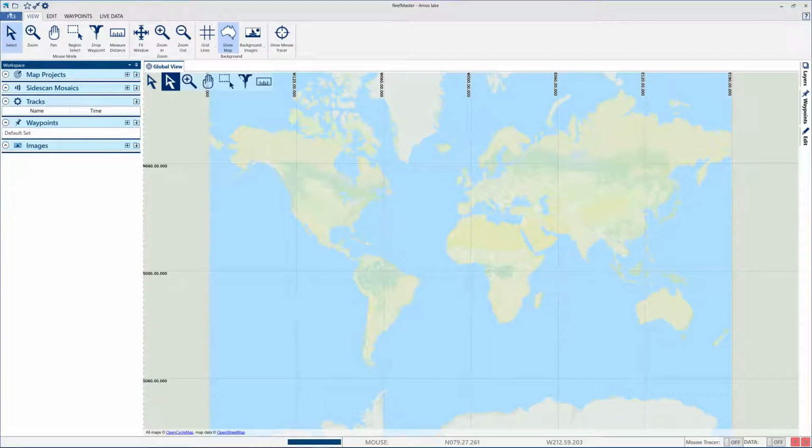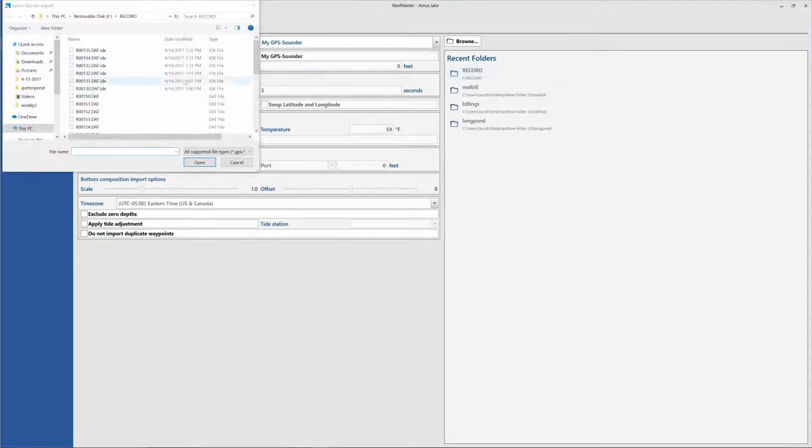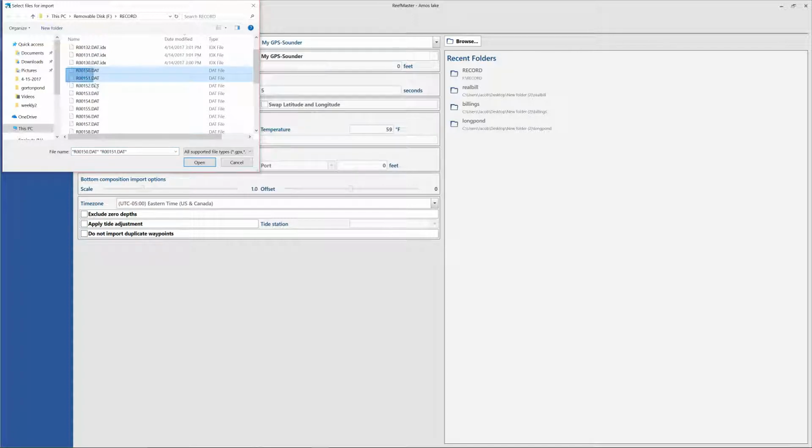So I have my Reef Master already loaded with my workspace, which is Amos Lake. We're going to go ahead and import the tracks. These ones are going to take a little bit, but that's fine. While they're going,